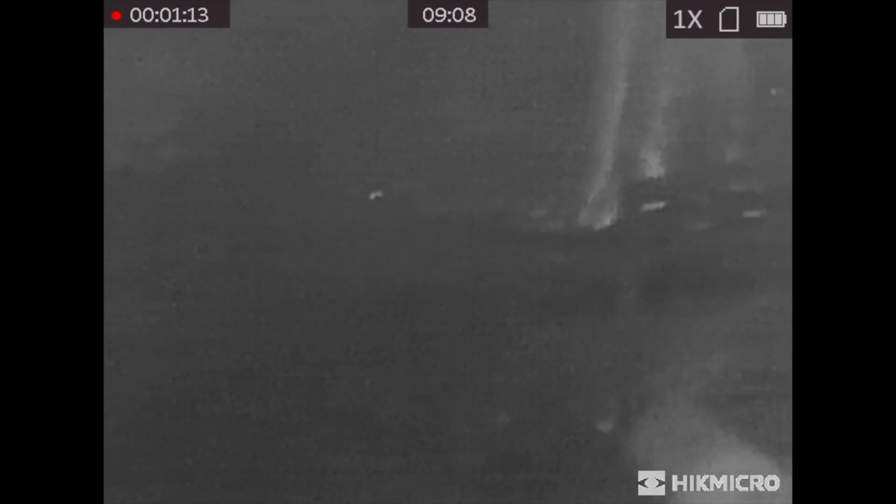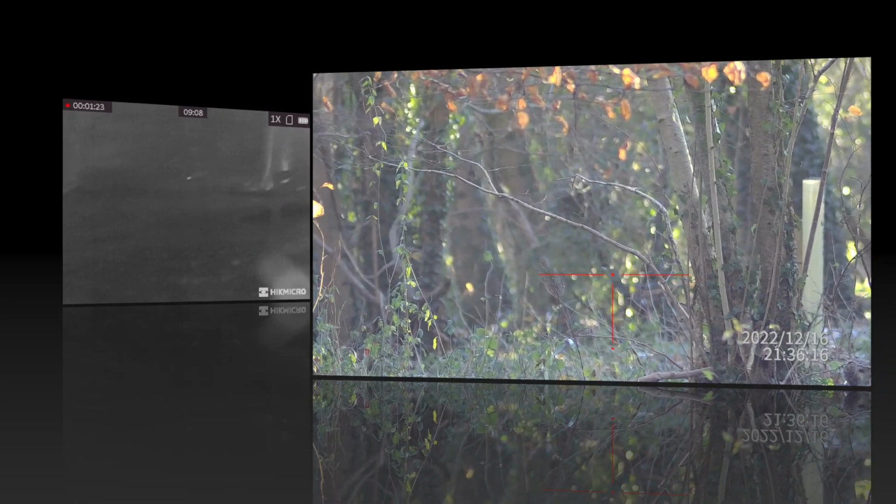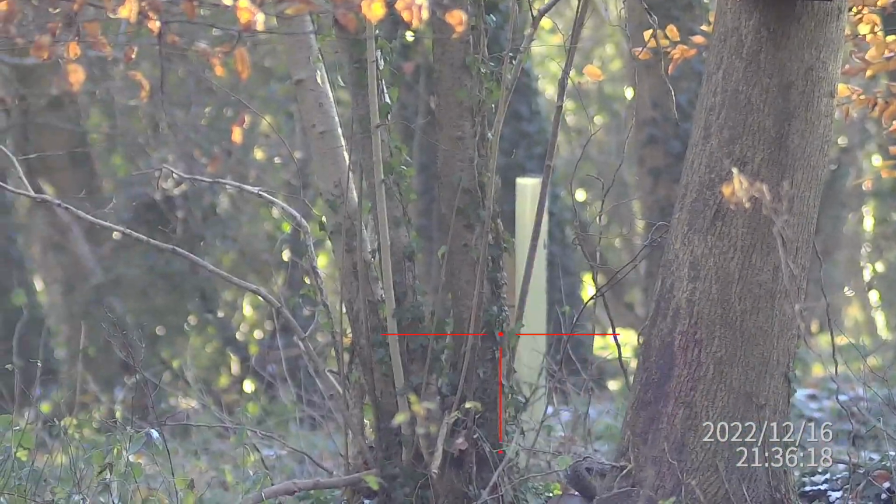But you can clearly see how good the thermal is. It just shines out so obvious, if you know what I mean. Now this is obviously during the day. This is the morning time. You can see the time on top of the screen there. And here's the next one.